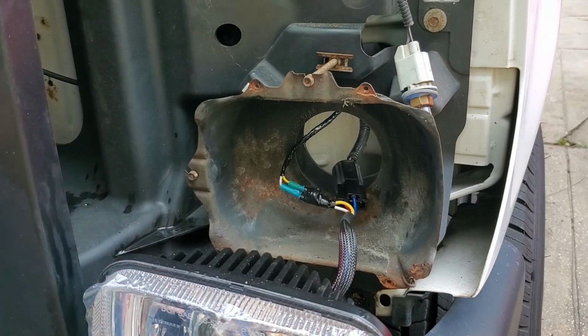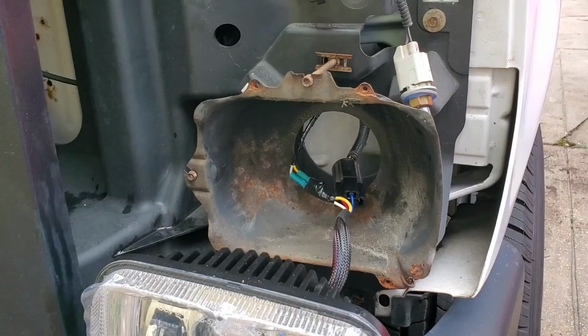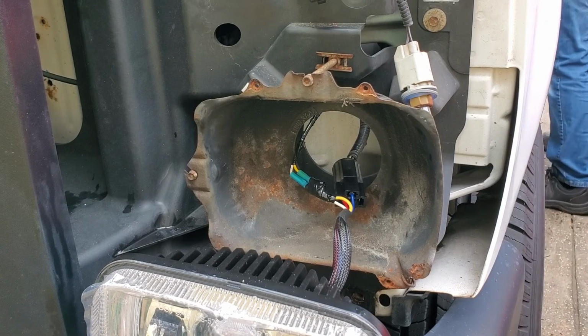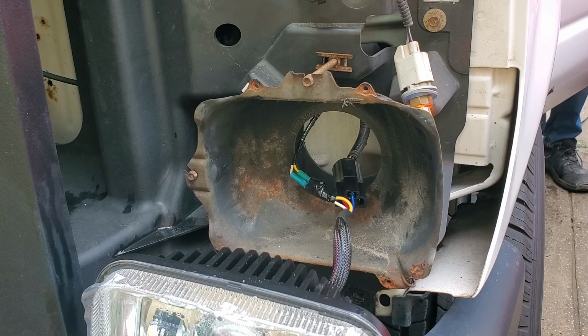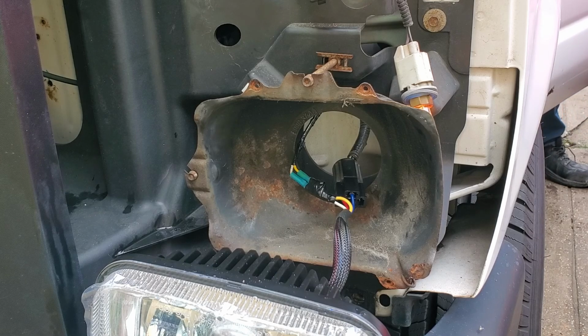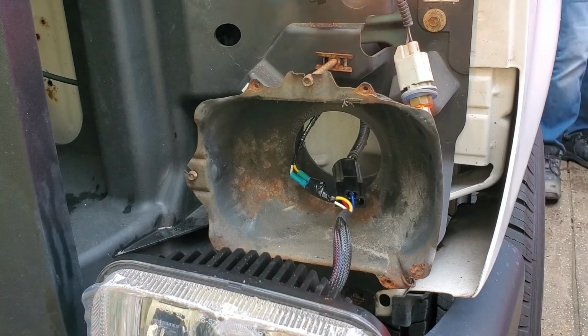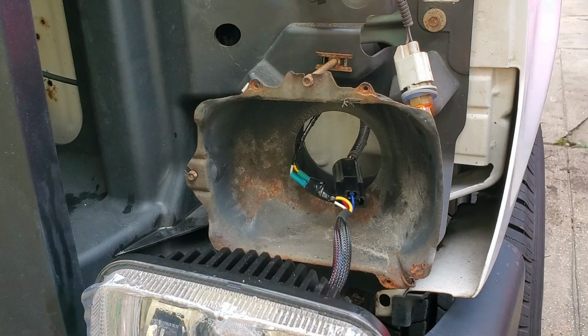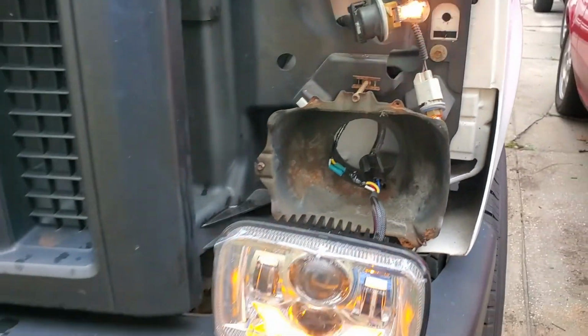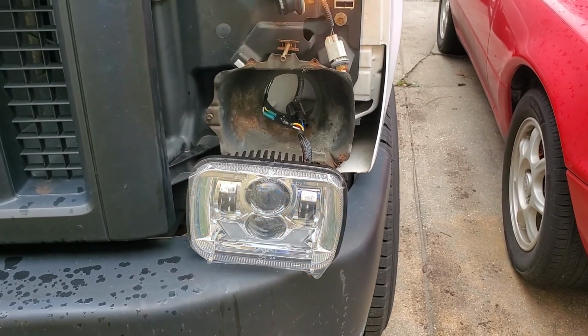So we should be able to go test it, see if it's doing what it's supposed to do. Perfect. Let's put it back together again.